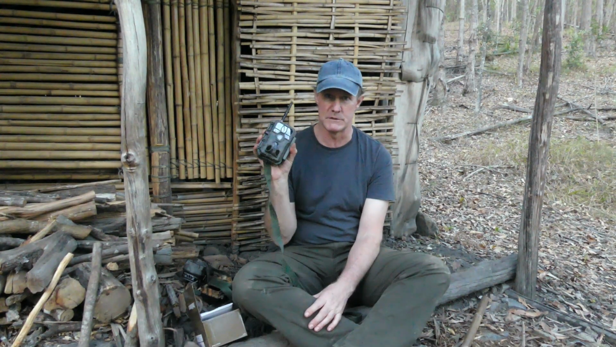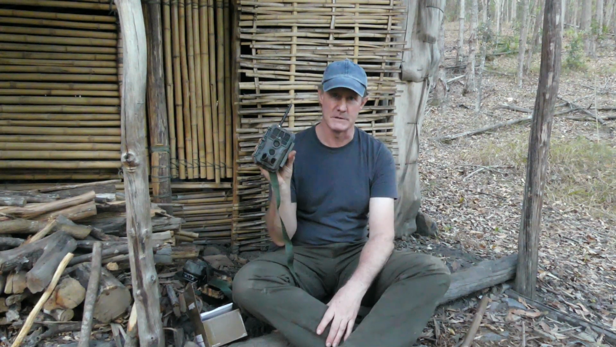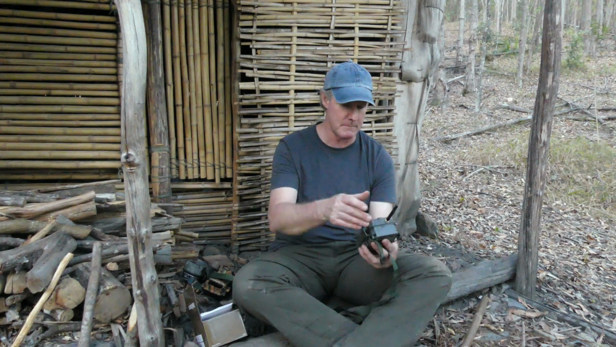So for security it's definitely great, because you can't see it at all, you can't hear it, you don't even know it's there. I didn't try out the Wi-Fi and the Bluetooth on it. I was going to, but I sort of ran out of time. So that's an option if you're looking for security, or if you want to set up a camera near your camp, or wherever you're hunting.